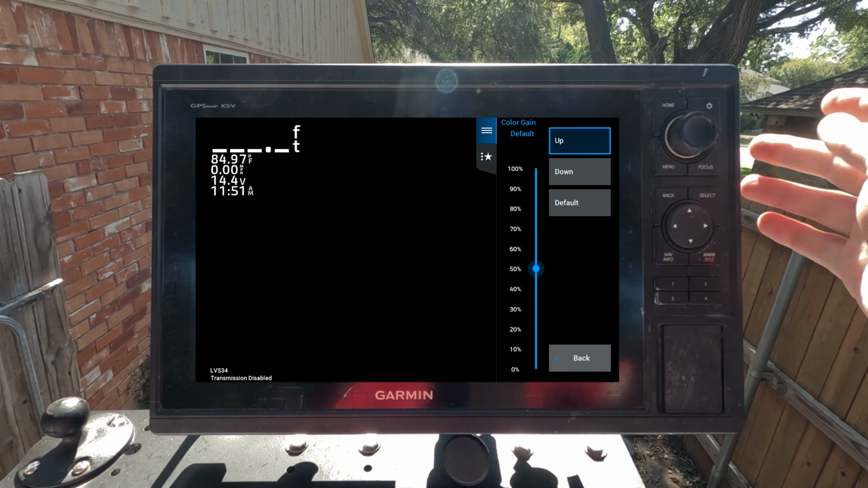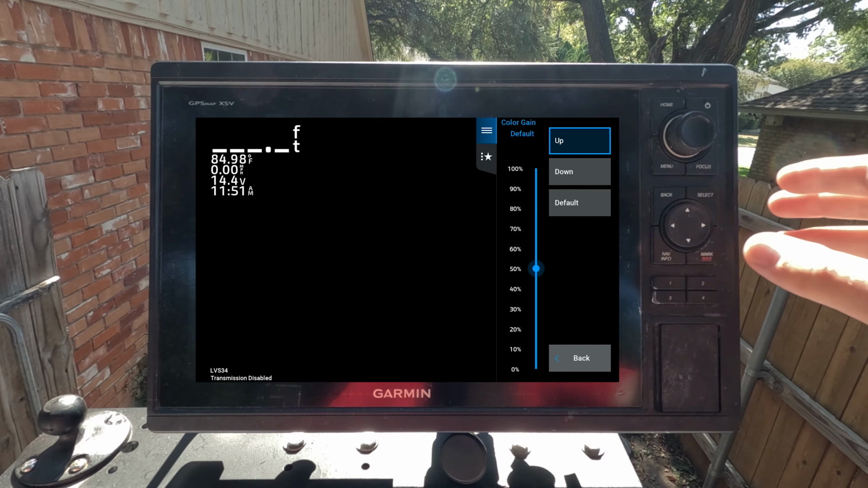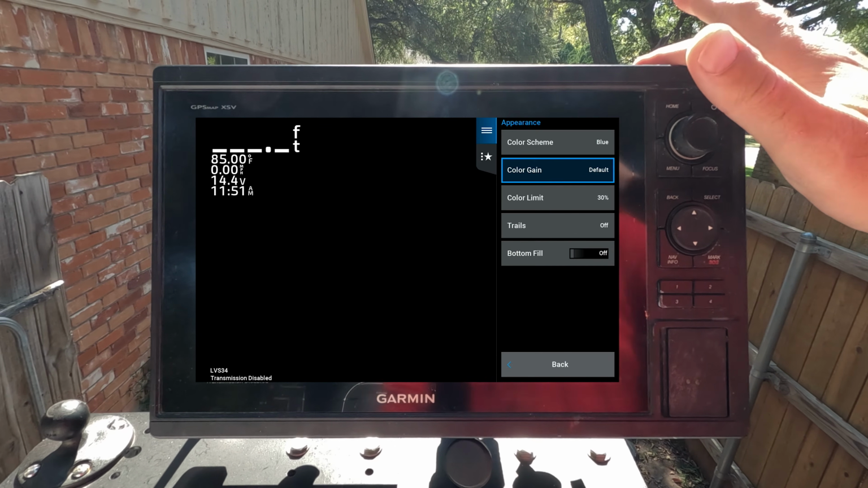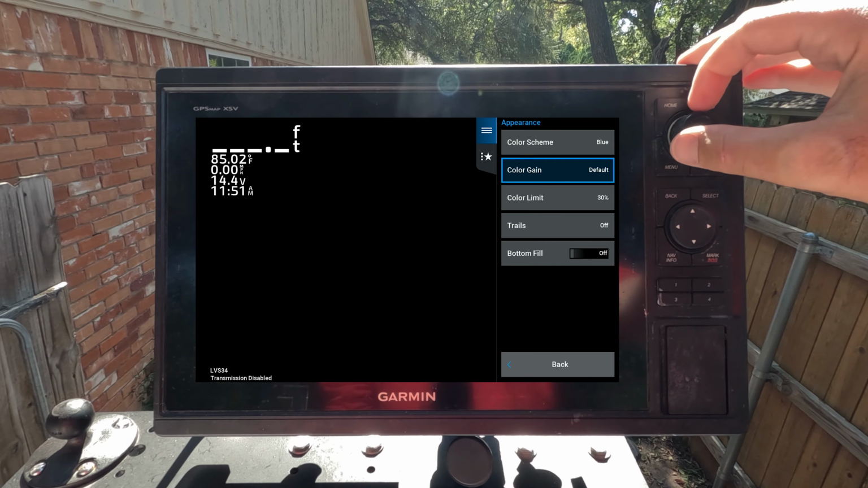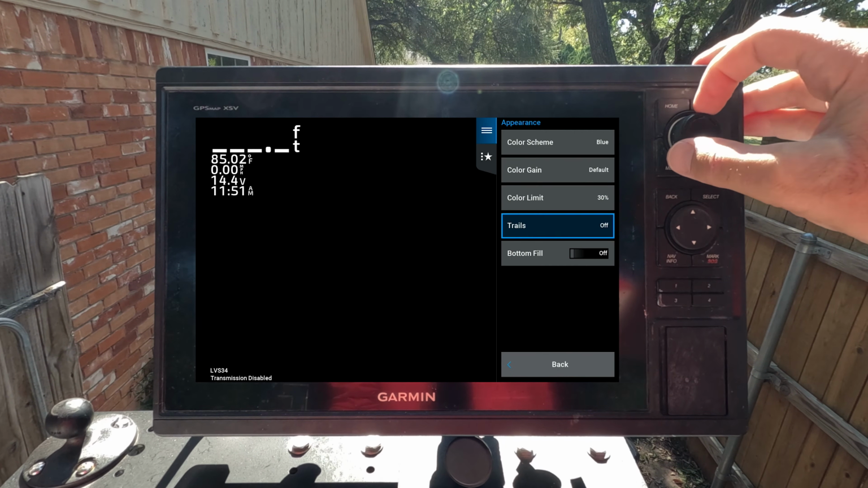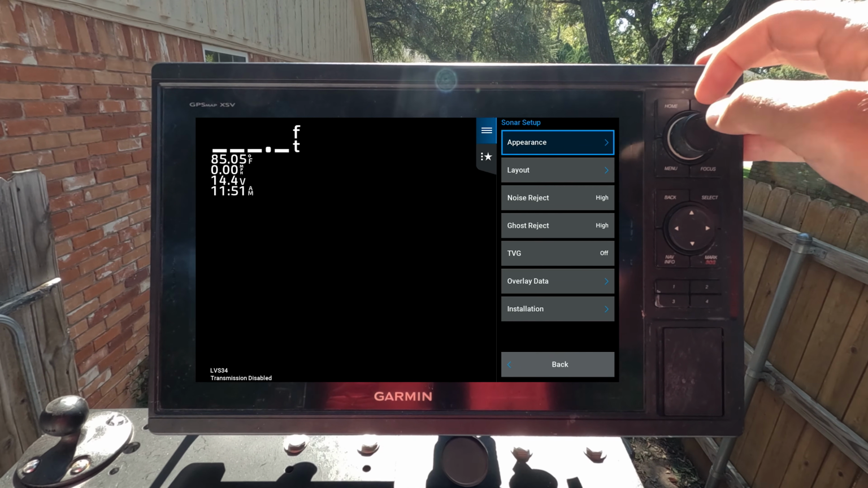So my color gain is on default. A lot of people mess with this. It is similar to gain. If you want to mess with it, you can. Mine's on default. We're just going over what mine is here. Color limit is set to 30%. Trails is off. Bottom fill is off. We're going to go back.